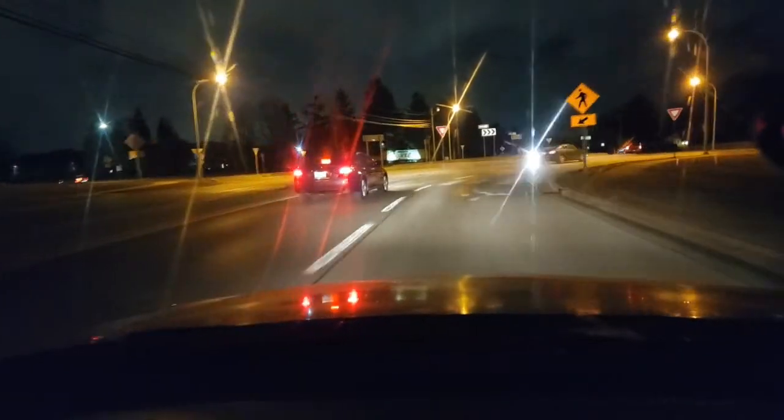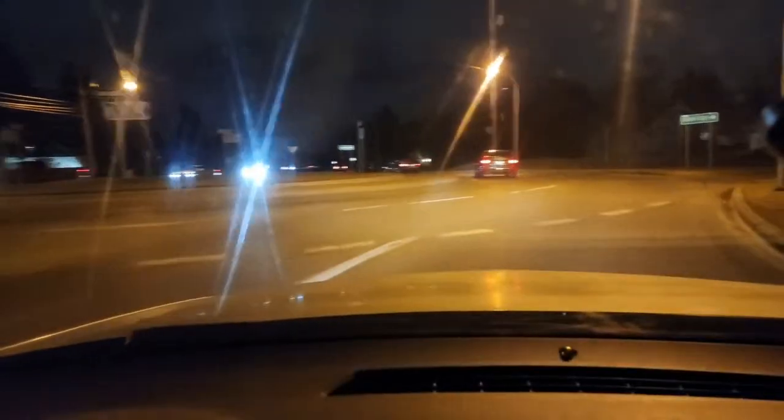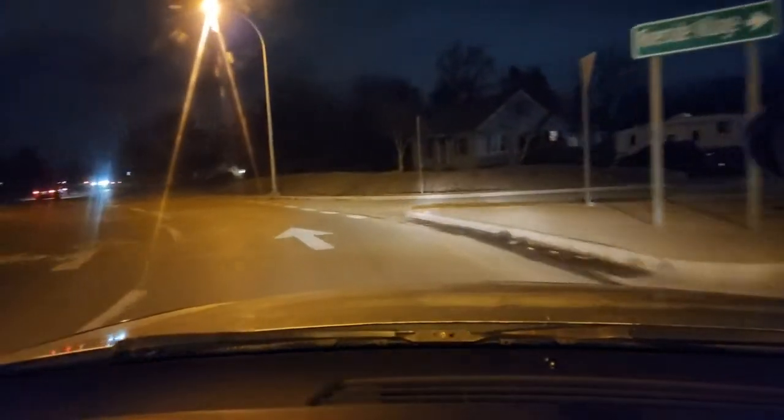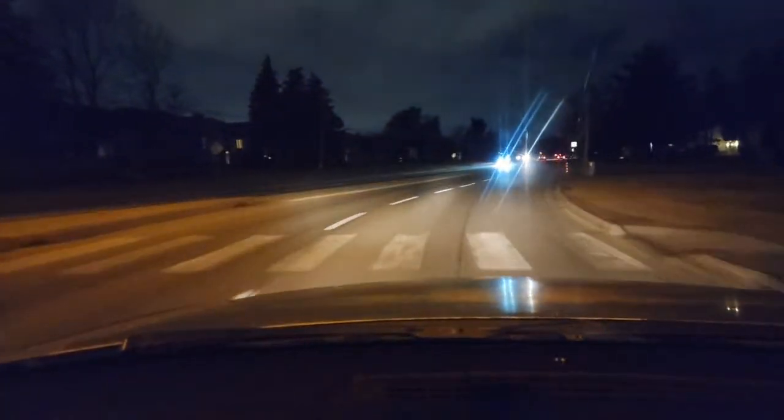A lot of beginners go really slow. And what I'm going to do, I'm going to lift my foot and go really slow. A lot of you will do this. You see how slow the car is going? That's what you'll do because you're scared. And then you'll slam the gas and pick up. So we want to be smooth through the transition of going into the roundabout.